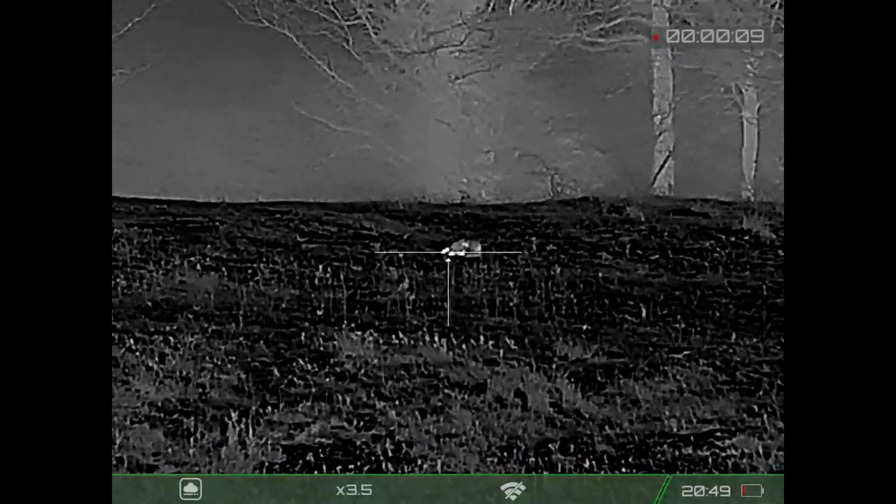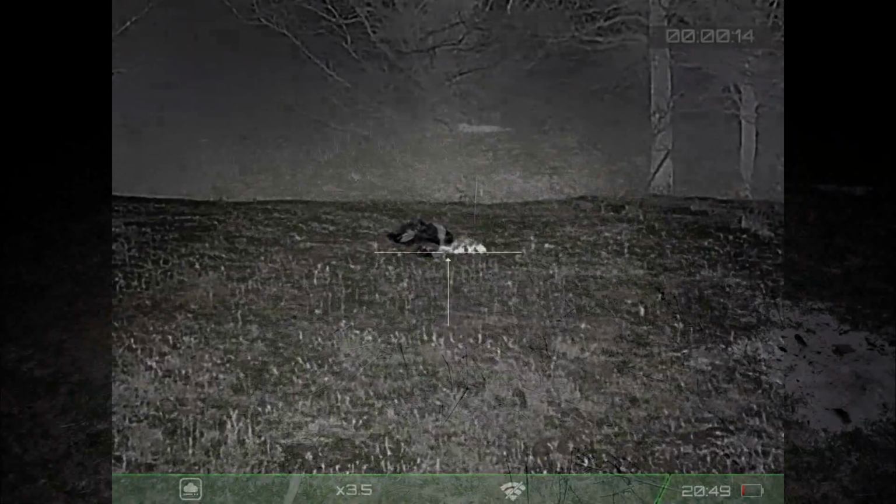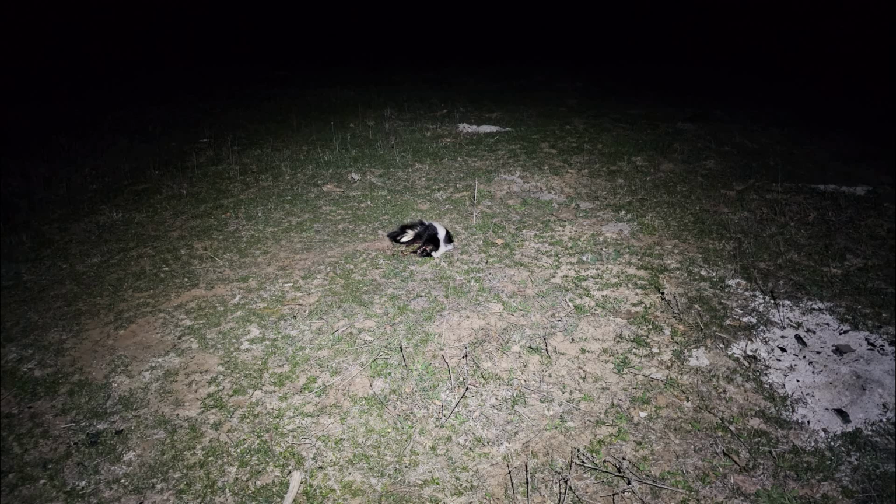With this skunk, it was still upright, just to make sure, and he did it for my night.